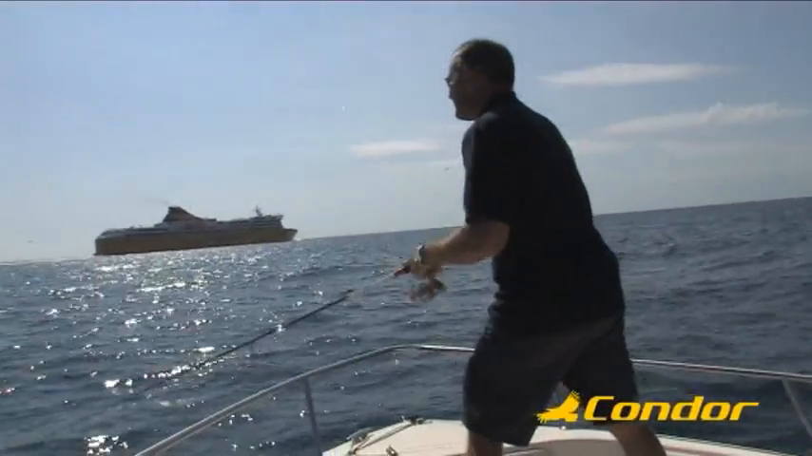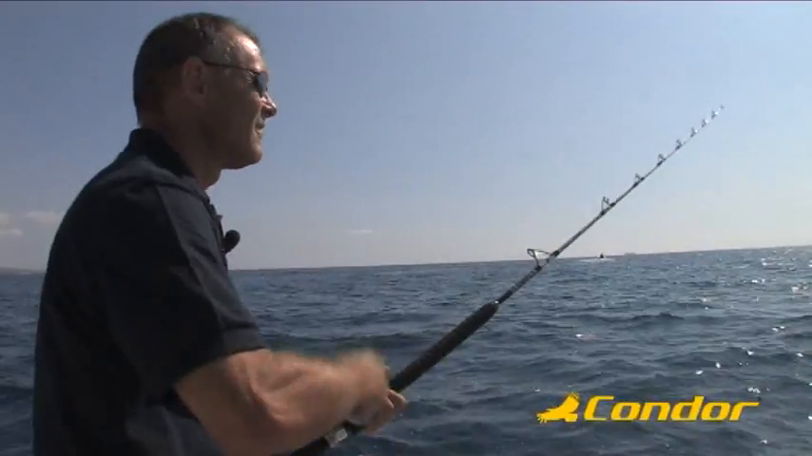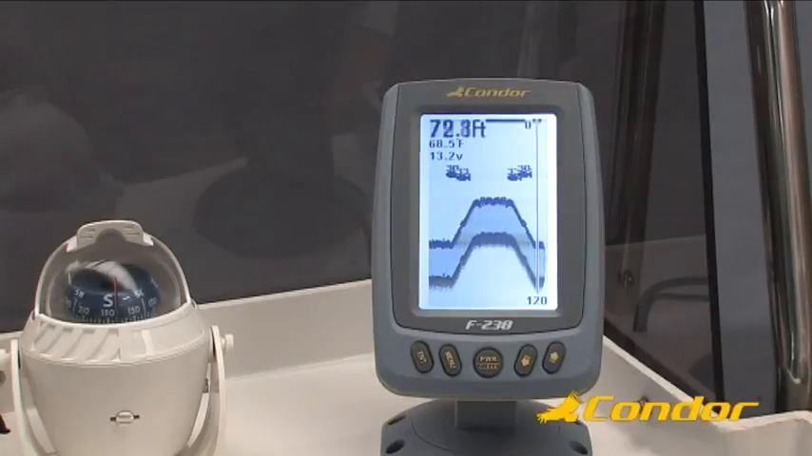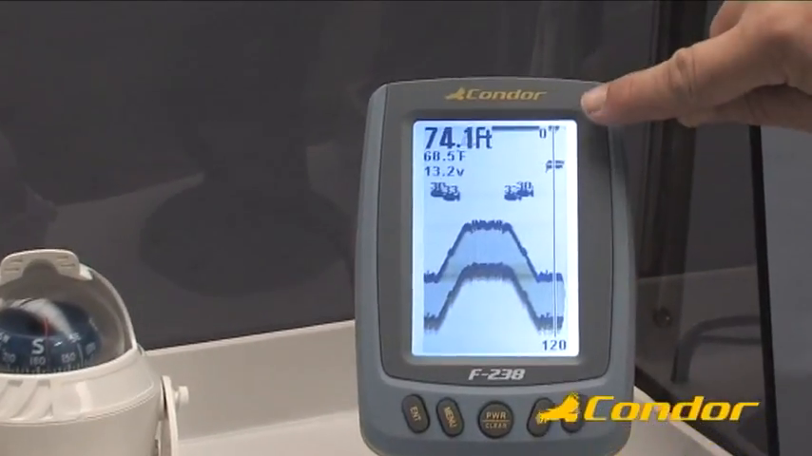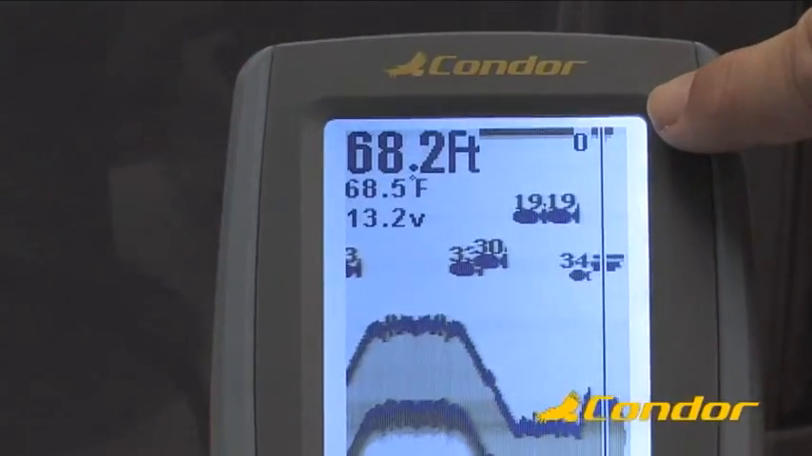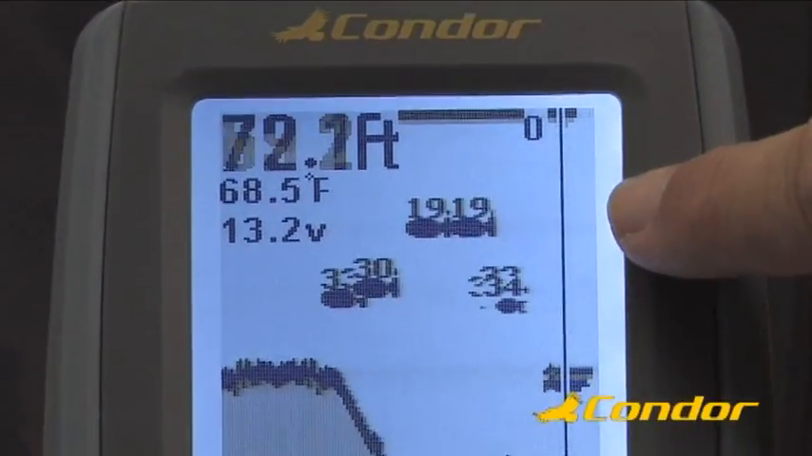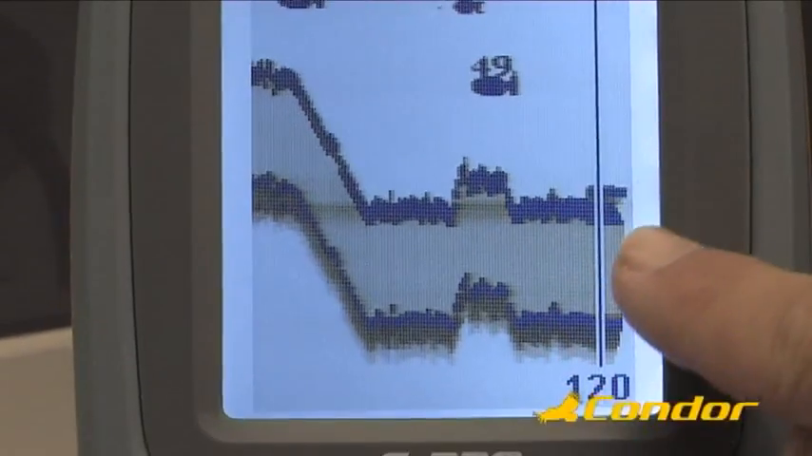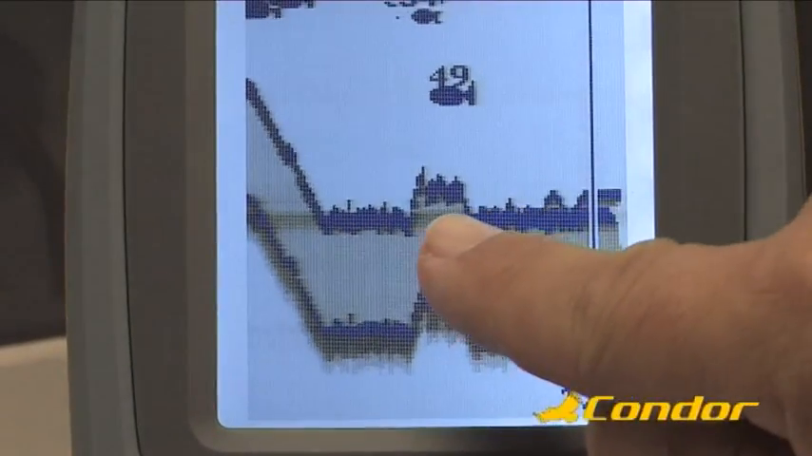This is the setting at which most fishermen prefer to use their Condor Fishfinder. As in all fish finders, the position of your boat is shown in the top right corner of the screen. Under your boat position is shown the image of the water column below it. The scrolling image is indicated by these water columns that move from the right to the left at a certain